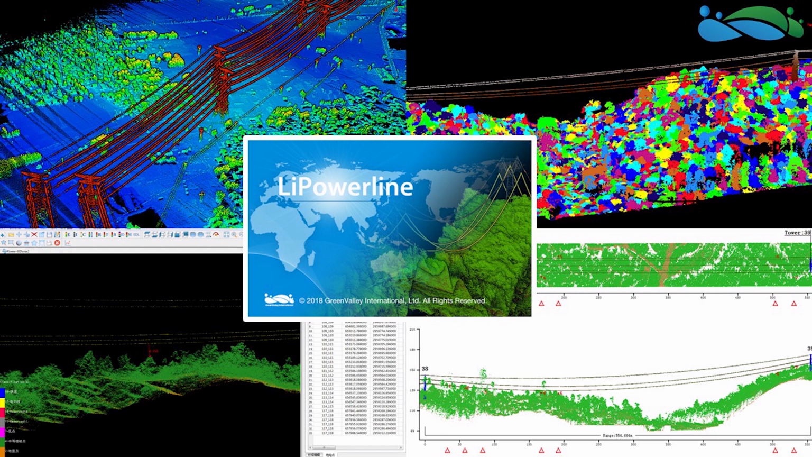Also, LiPowerline has a very advanced tool for individual tree segmentation. So you can do tree fall analysis, as you see up in the right-hand corner there, to identify individual trees that, if they were to come down, could strike one of the wires or pass through the clearance zone and create a hazardous situation.